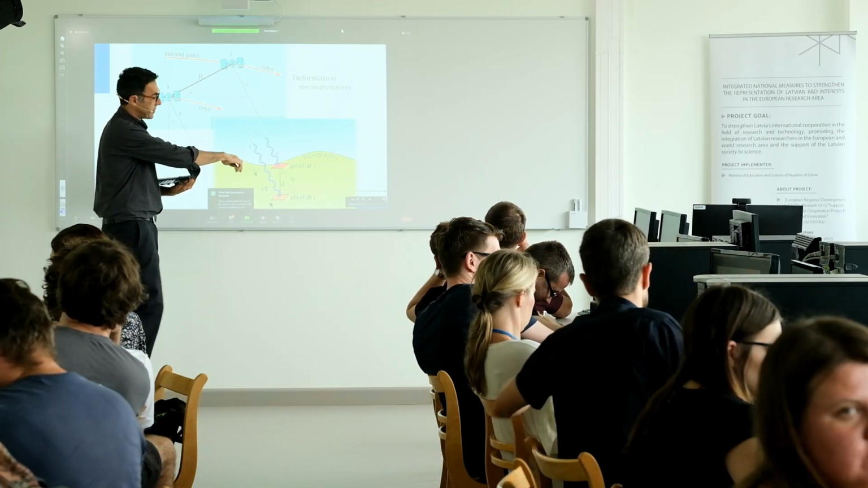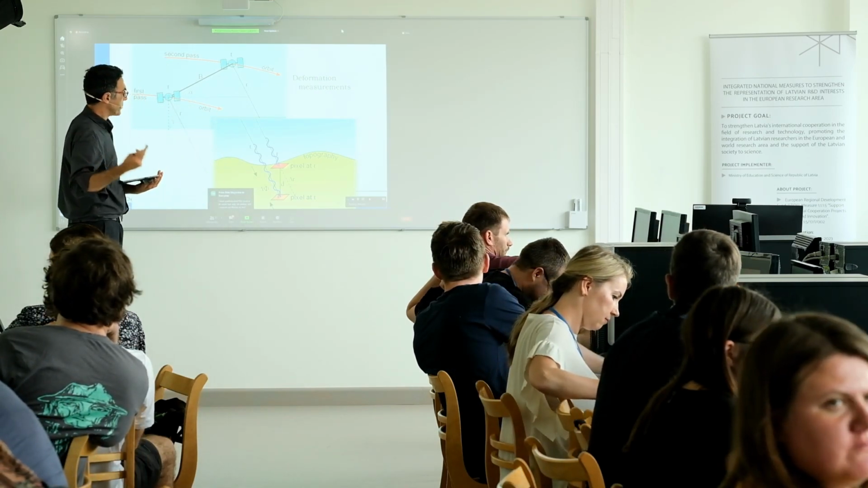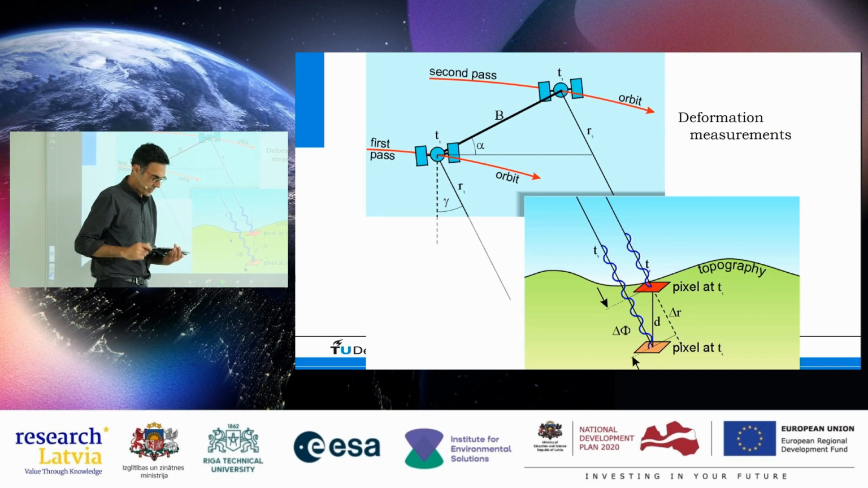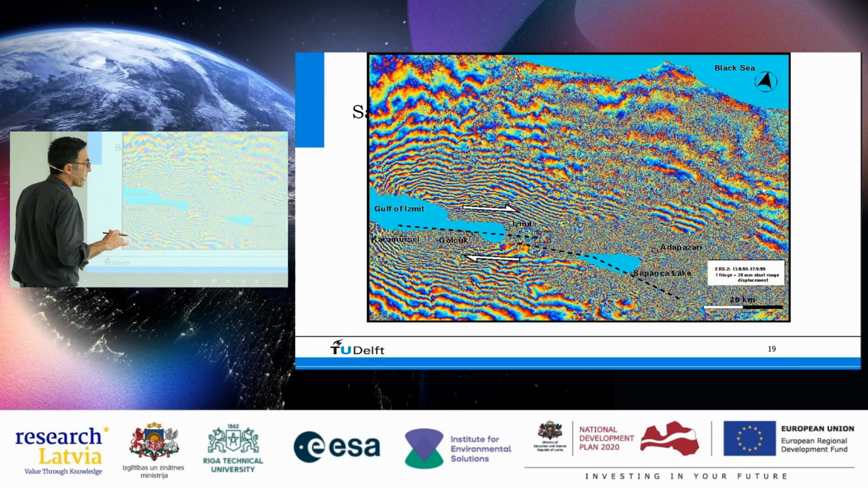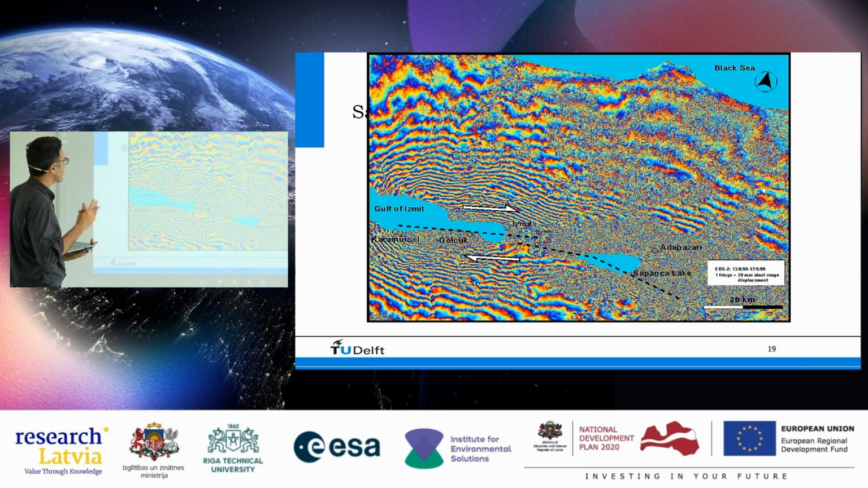So we have a pixel at time t1 when the satellite acquires an image. Then 6 days, 12 days later, the satellite passes again. It will see the same pixel, but the pixel has moved, right? So how well can we measure that, and how come that we get this very high precision level? Now, maybe a couple of pictures of deformation first. These are actually quite old slides, but they're still relevant.